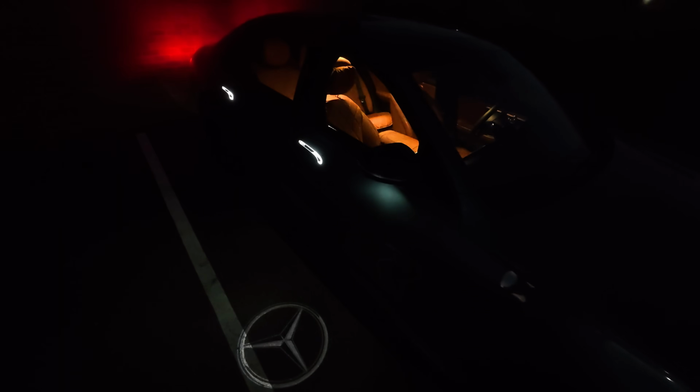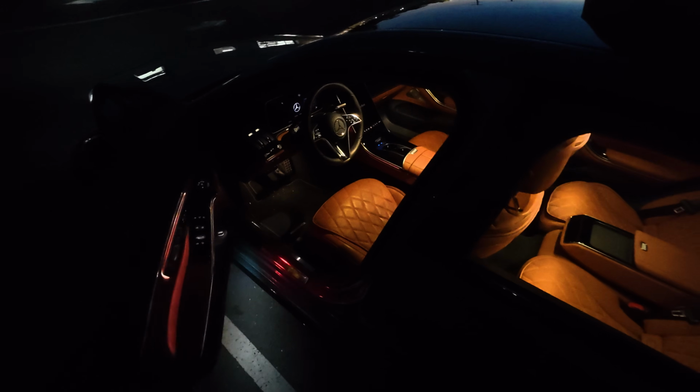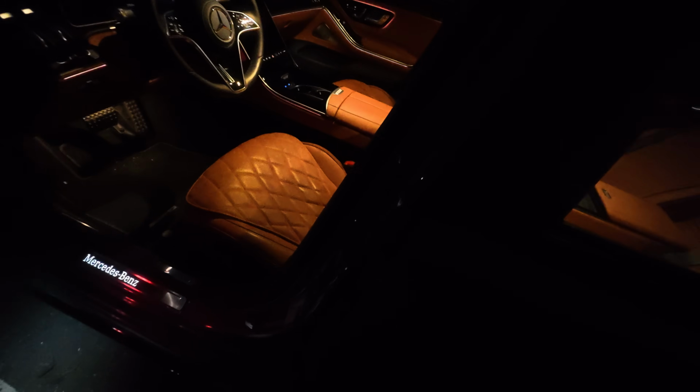Let's go for a nighttime POV drive in the Mercedes S580e, the plug-in hybrid. It's kind of hard to see at night here in the dark, but this paint is called Verde Silver Metallic, and it looks absolutely fantastic. We've got the Mercedes puddle lamps down there, three-pointed star, and the handles that pop out also light up at night.